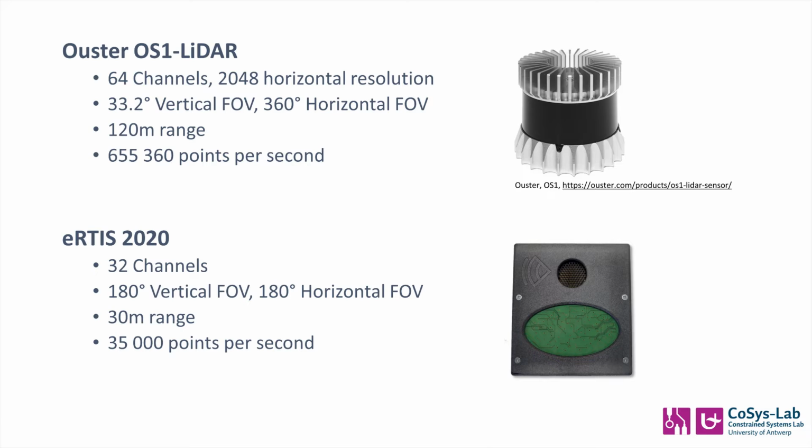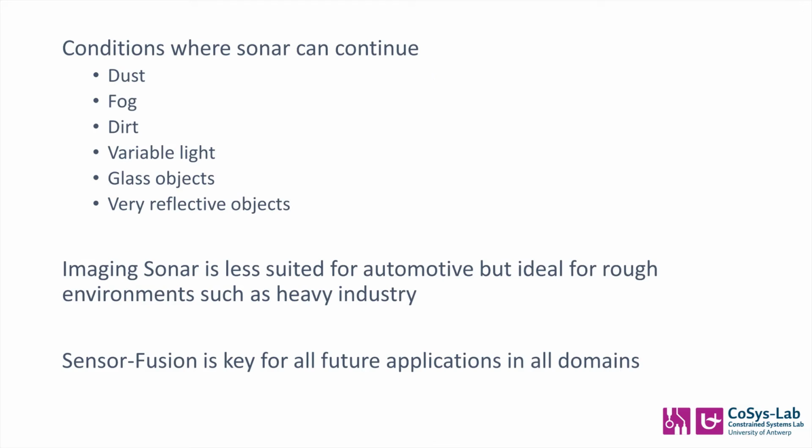Comparing the numbers then to our sonar sensor, we use 32 channels. Our vertical field of view is much larger at 180 degrees, however, we are limited to the frontal hemisphere of the sensor and cannot look behind it. The range is less compared to high-end LiDAR at just 30 meters, and the point cloud you'll be seeing has a lower density. However, comparing these sensors just by their specification numbers doesn't do them justice or doesn't show what this comparison is really for.